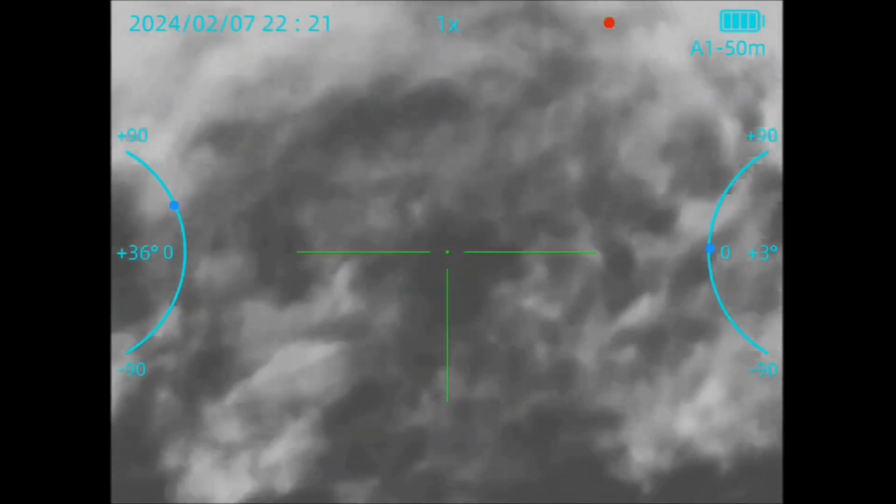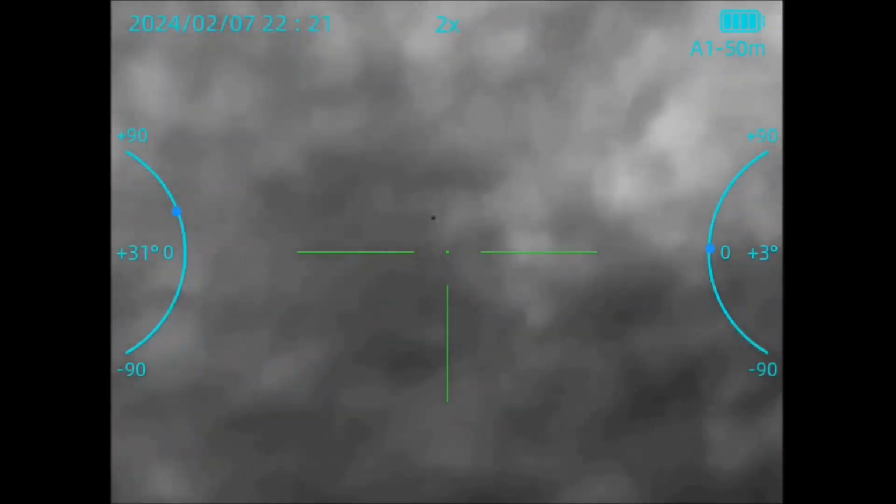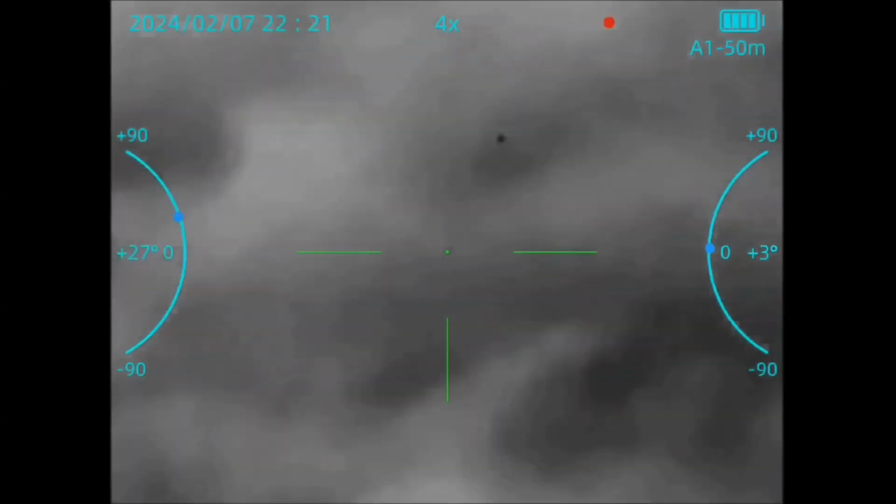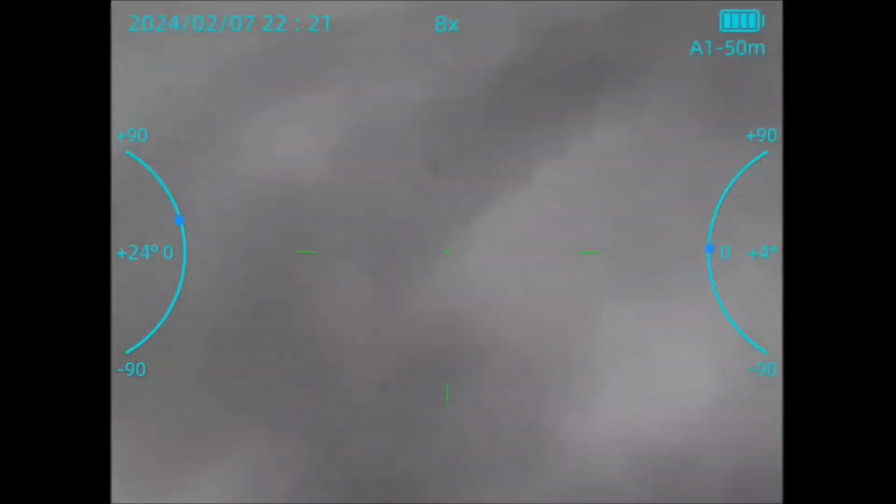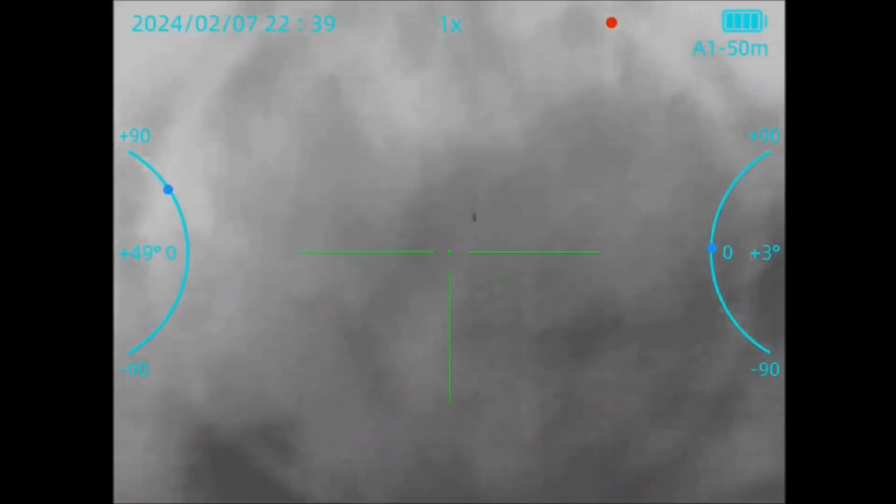So when I show you the next one, remember in the first one I thought that it looked like there were 2 orbs next to each other. In this next clip, there definitely are 2 side by side. But this one is a really cool one too. And I'm going to slow these down a little bit too. So stay tuned. Hold on.